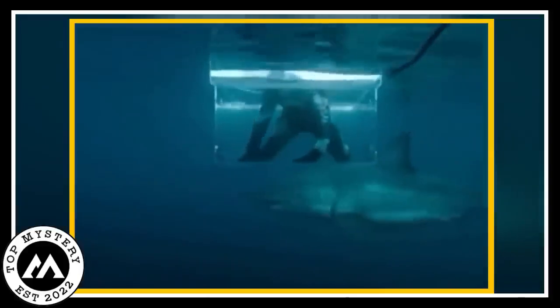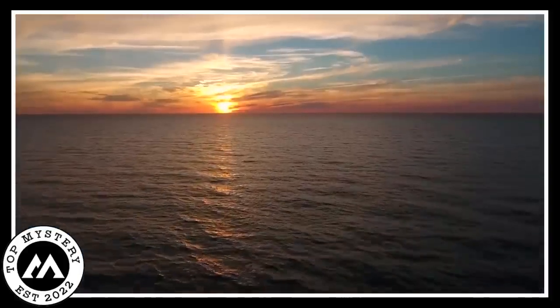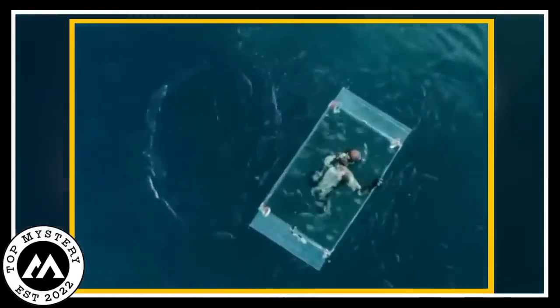The camera caught something very enigmatic and mysterious. The atmosphere was filled with uneasiness and fear. It was a scene of a man in a deep sea. It was in a glass cage. It dives into the sea to explore sea life. It was in the middle of the sea. The man was in the cage wearing a diving suit.